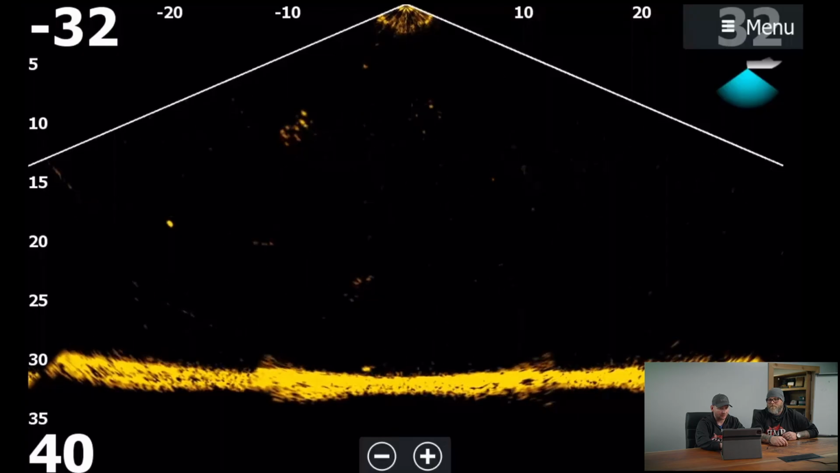Speed this up here. Just dropping a jig down, vertical jigging right there. Ah, bait fish. Yeah, gorgeous. All right.